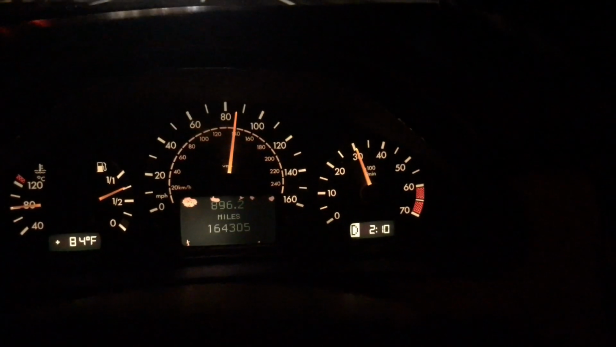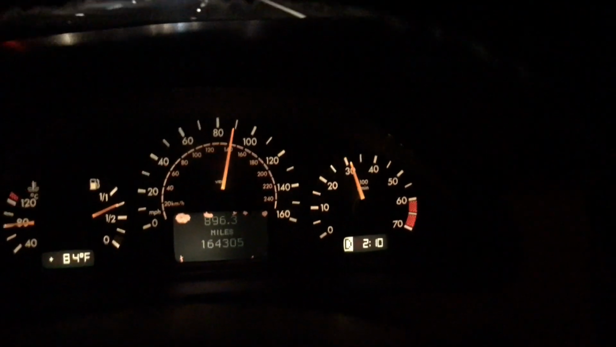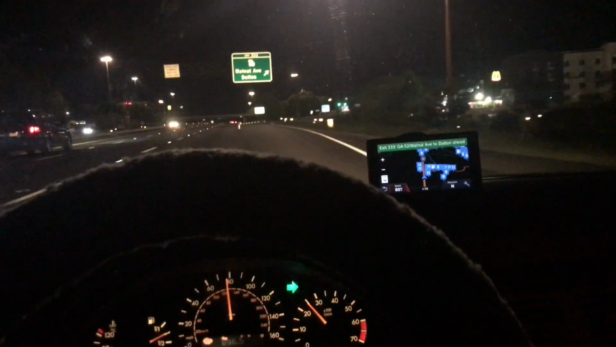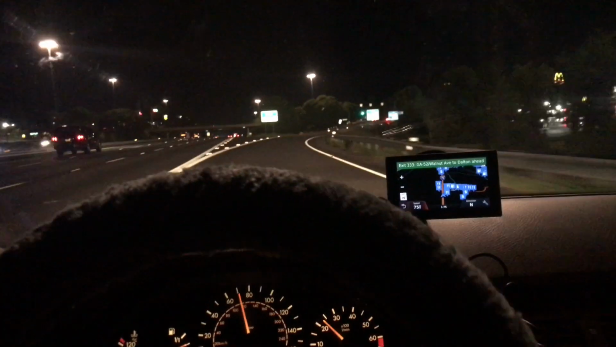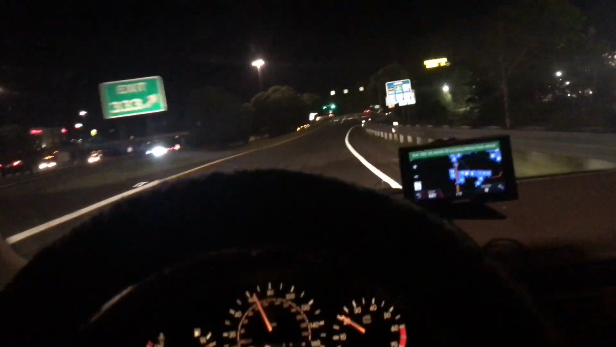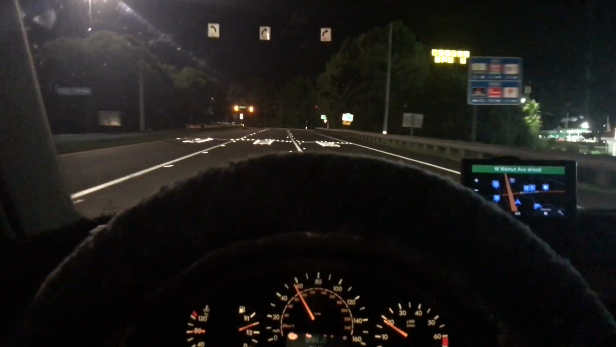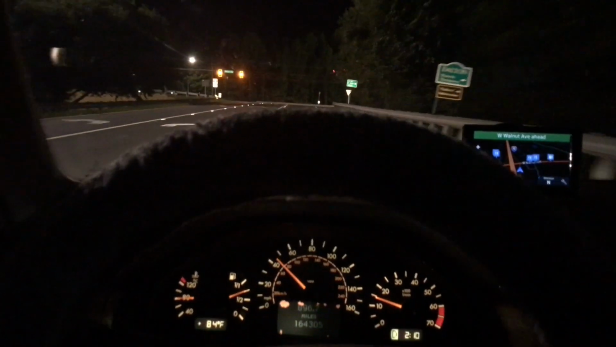It gives you good passing power without even kicking down a gear. All you gotta do is just press the throttle just a little bit, and this V8 just takes off without having to downshift or anything. Brakes are strong. Man, these brakes are strong on this car.